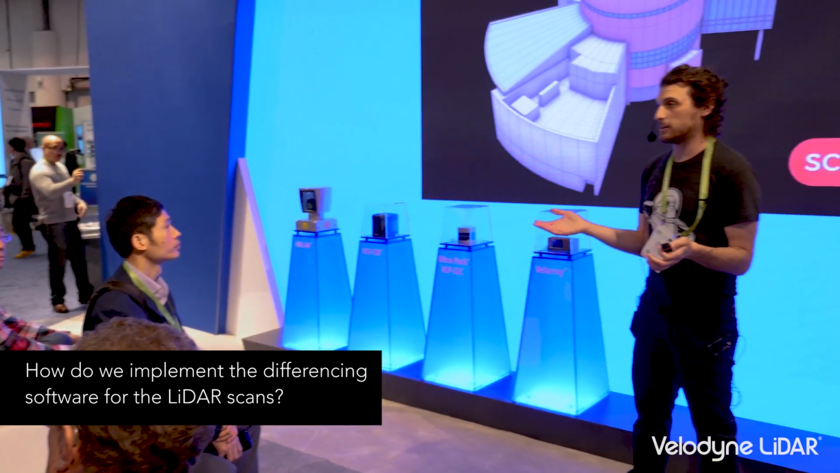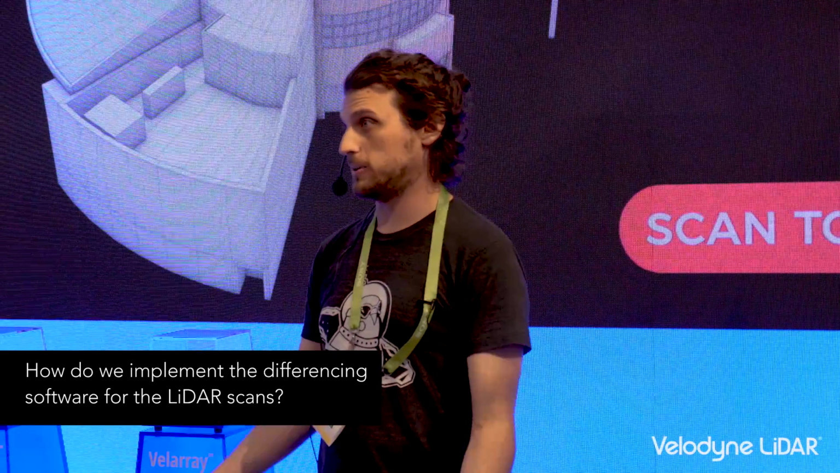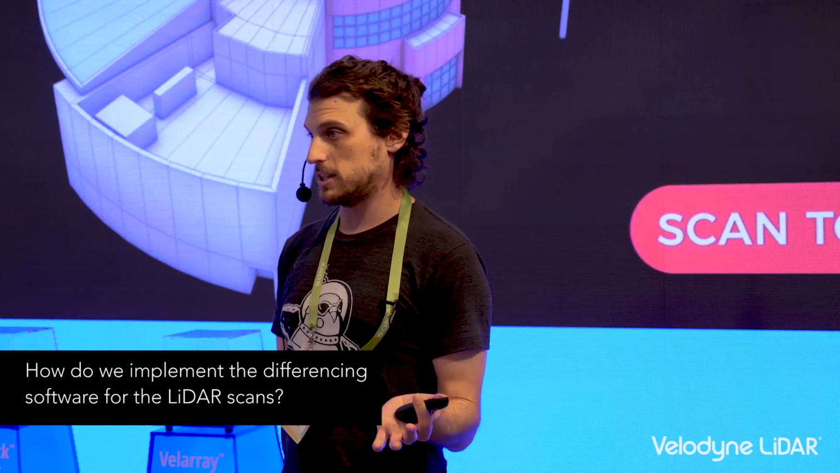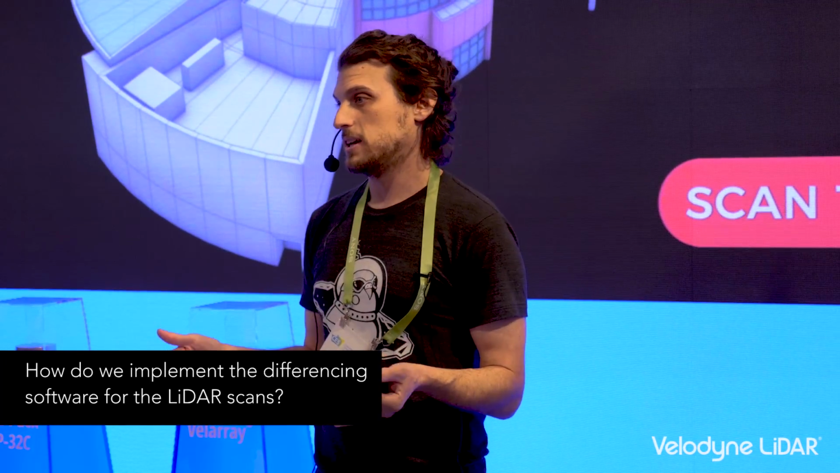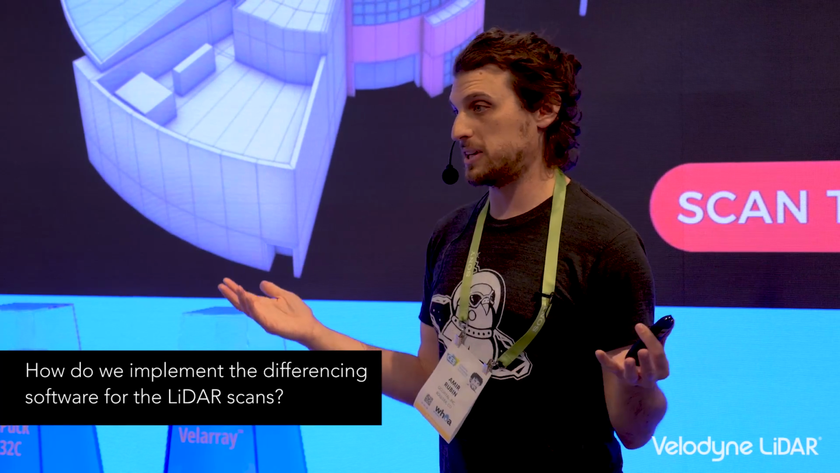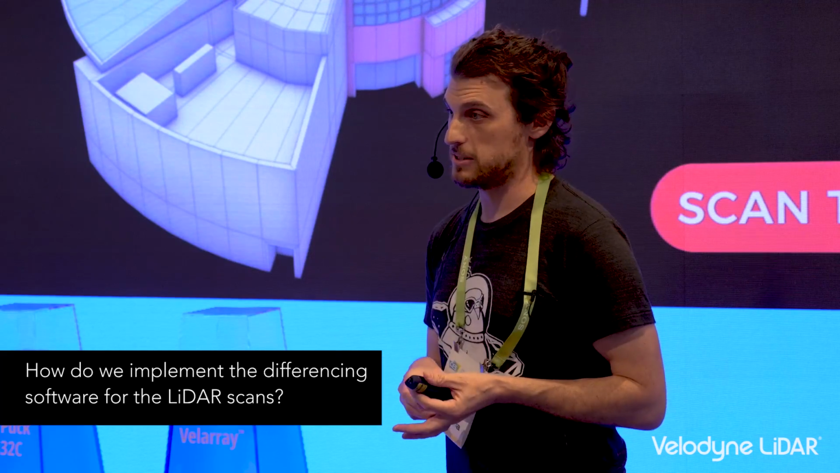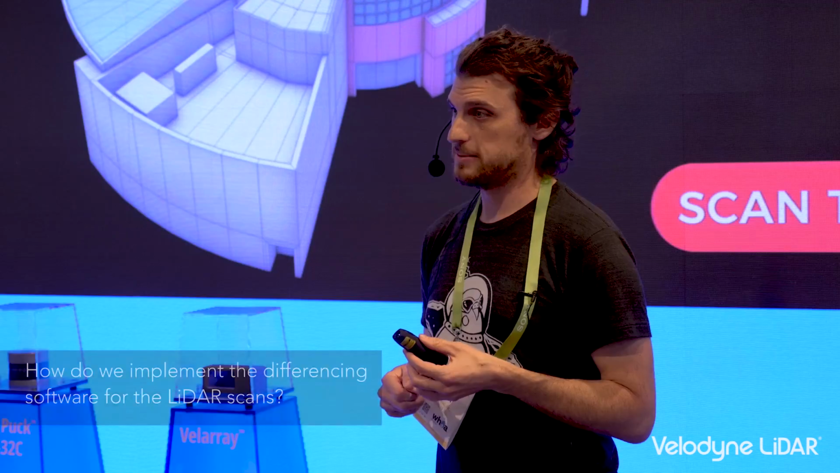For the differencing algorithm, the user scans the building twice, and then the question is, how do we find the differencing? And that's currently a system that we're developing ourselves. It's currently only released to certain pilot customers. So it's not generally available yet, but if that's one of your use cases, talk to us after. But that's something that we provide to our pilot customers, yes.